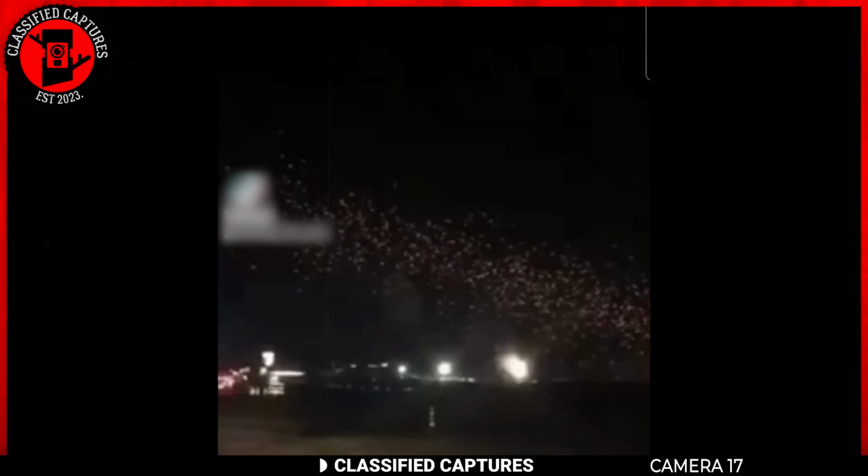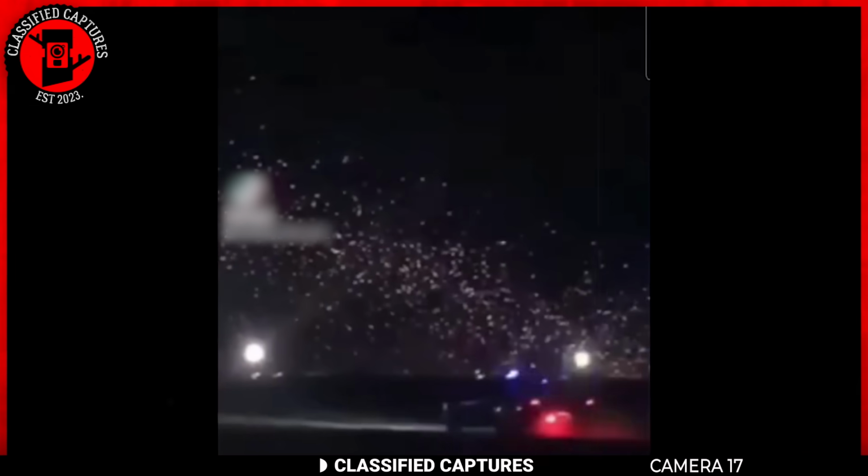Still on meteors, this next footage is another alleged one. In the footage, we can see that there are thousands of lights painting the sky.